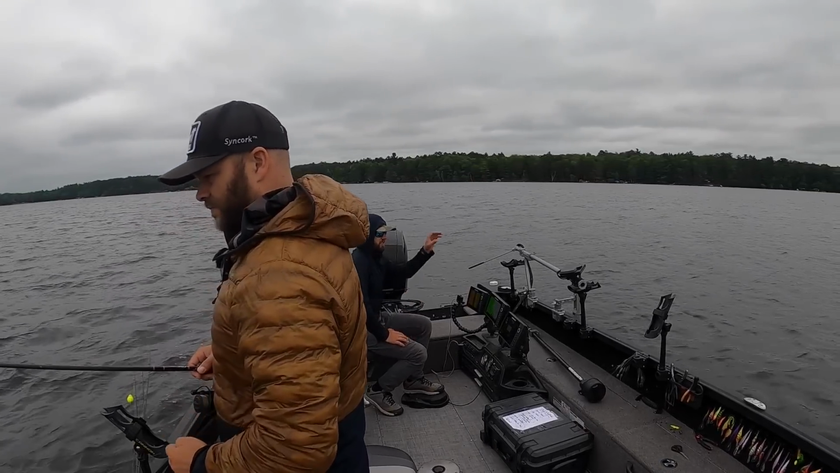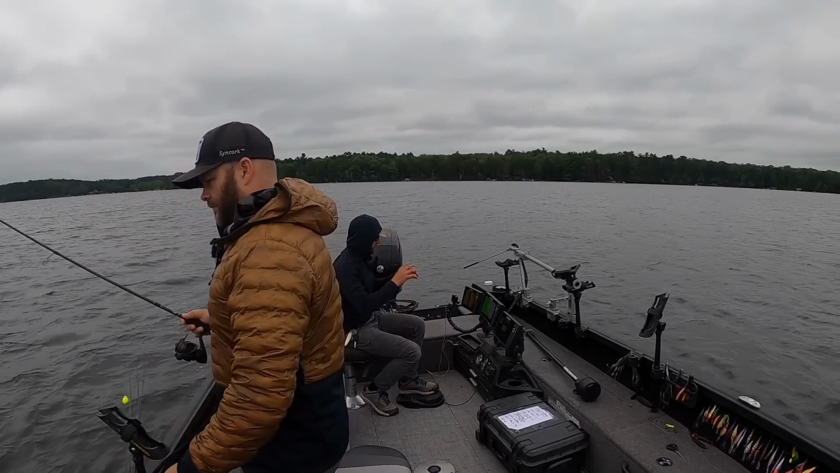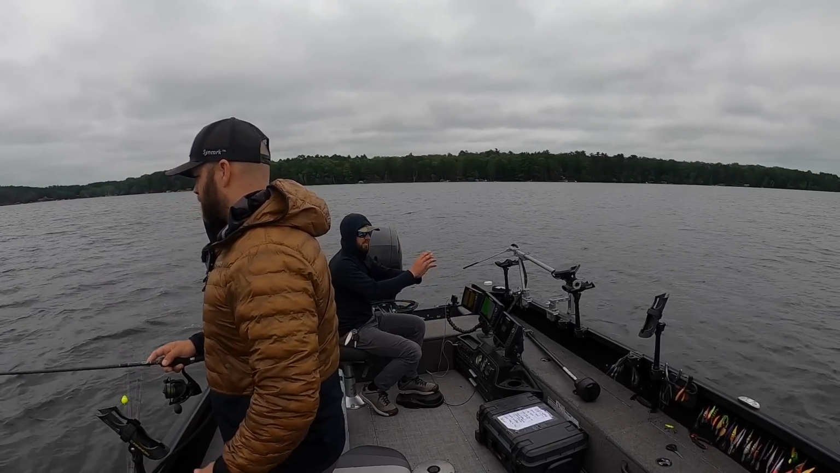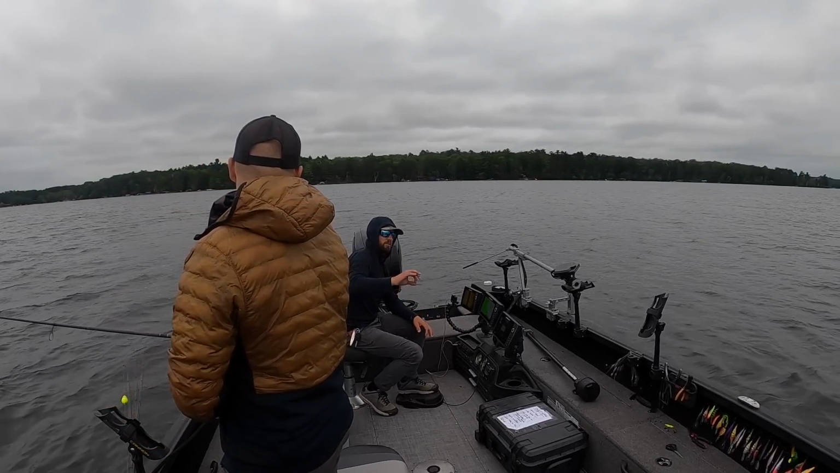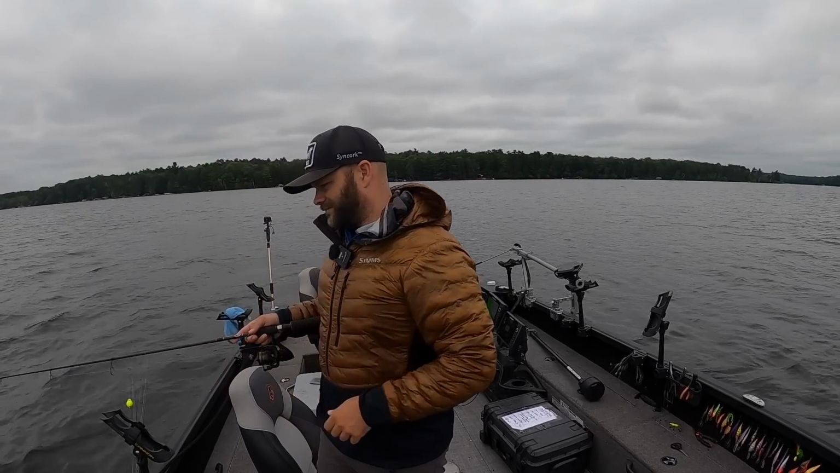Now, there's not like a fish here, a fish here, a fish here, kind of spread out over the weed edge. It's very much a small pocket of fish here, which means a small pocket of fish there. We're not doing a presentation that's meant to cover a lot of water. We're going to be fishing, which means we're not trolling.